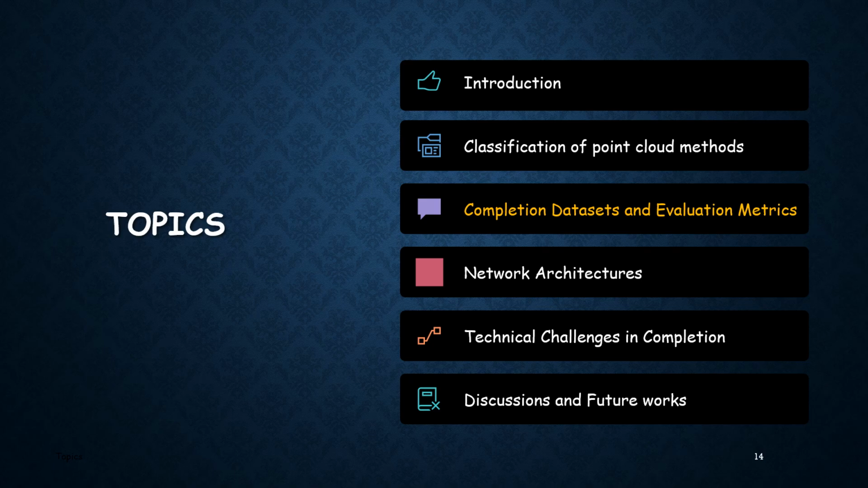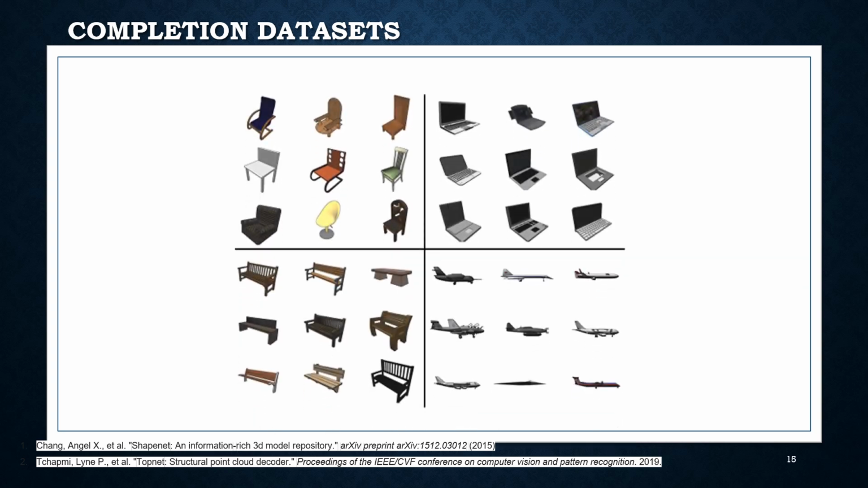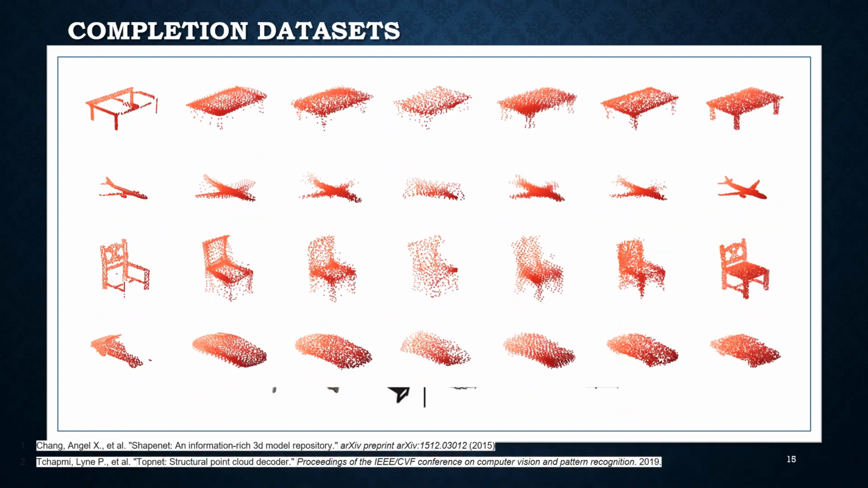Discuss datasets and evaluation metrics in point cloud completion. It is mainly learning-based approaches that require datasets for training purposes. The most common 3D dataset used for completion is the ShapeNet dataset. ShapeNet is a large-scale repository for 3D CAD models.